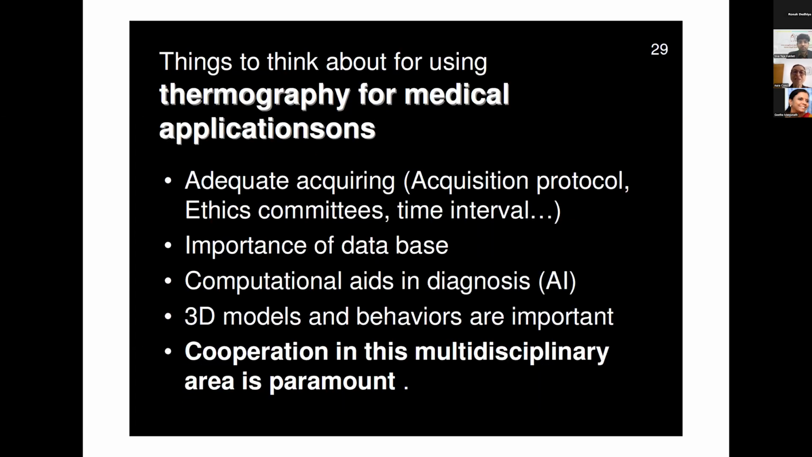Next one. So regarding using thermography for medical application, each step is very important.